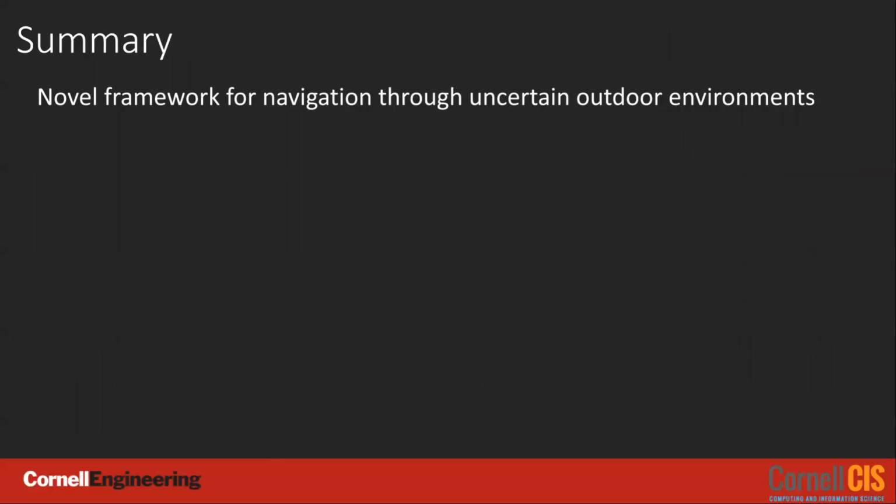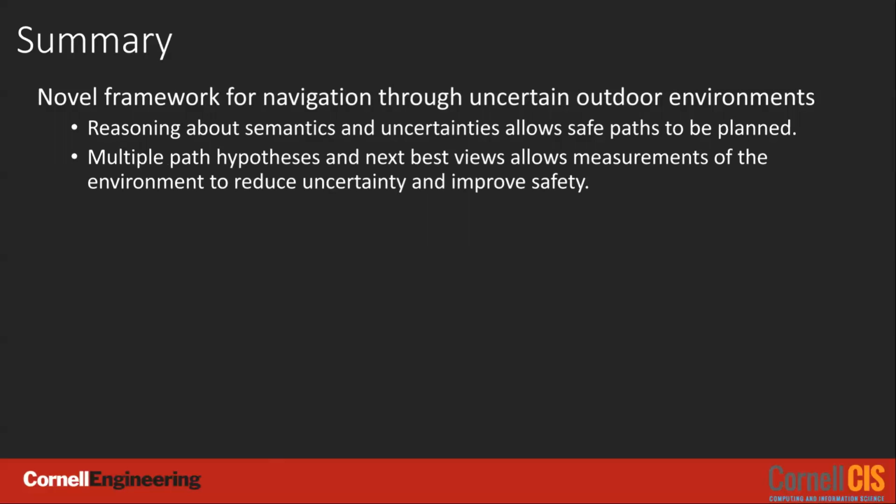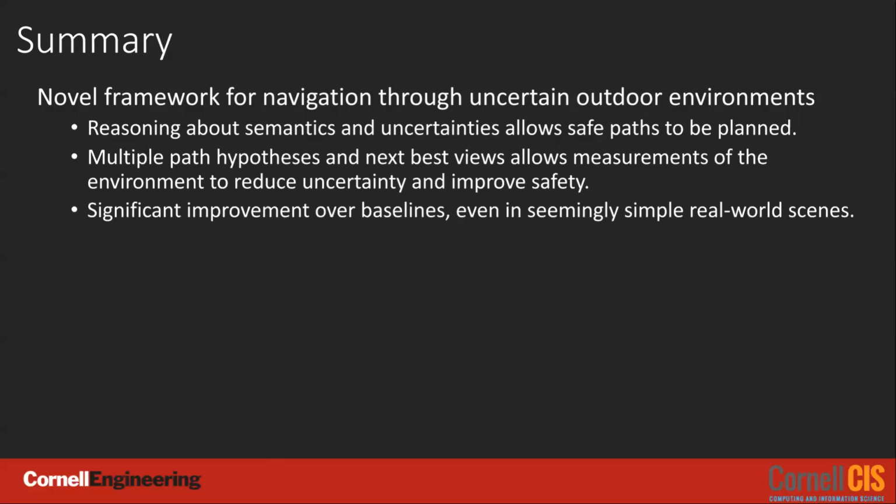In conclusion, we have presented a novel framework for navigation through uncertain outdoor environments. Our framework reasons about semantic terrain types and uncertainties associated with ambiguous measurements. Multiple paths are planned, and we iteratively reduce path uncertainty until a safe path can be selected or all paths are confirmed unsafe. Our experiment demonstrates significant improvement in path safety over baselines.